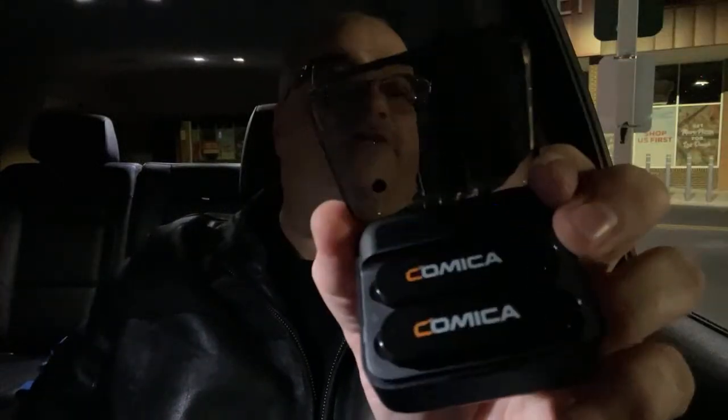I'm going to try it. Hopefully, I don't screw up YouTube. But this is a battery pack, right? So when you put the microphones back in here, it charges them up. I don't know. This case was fully charged. It says now only 81%.